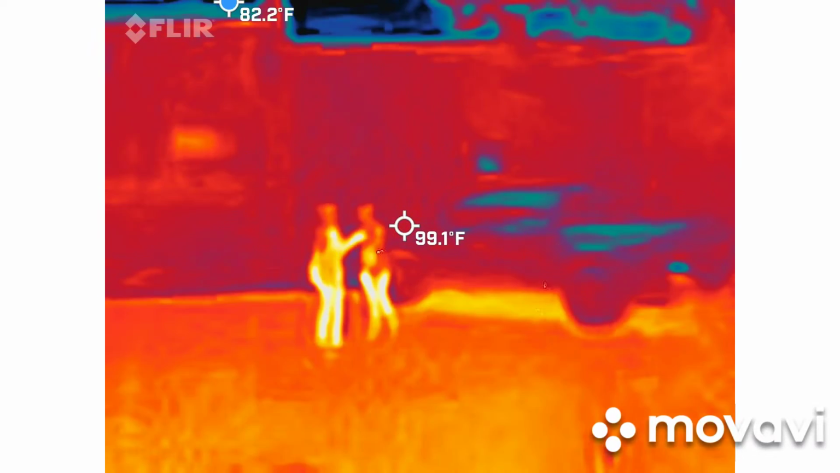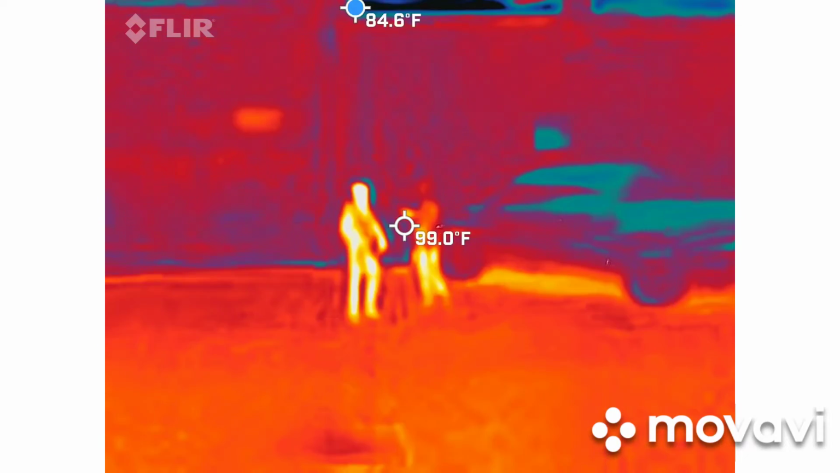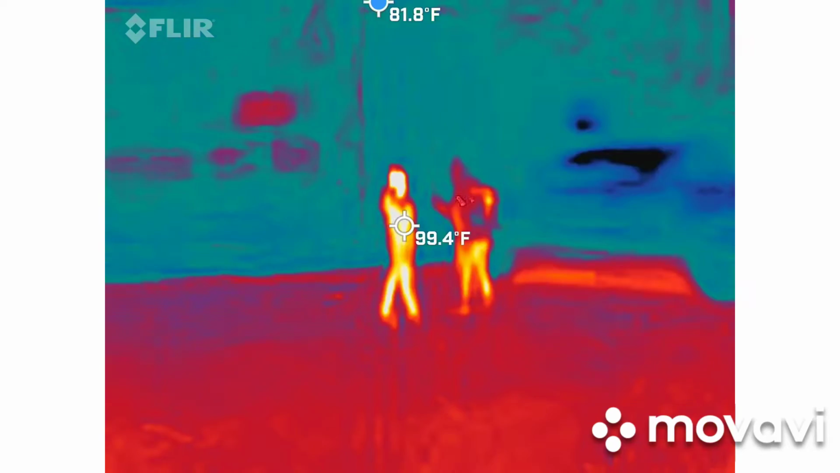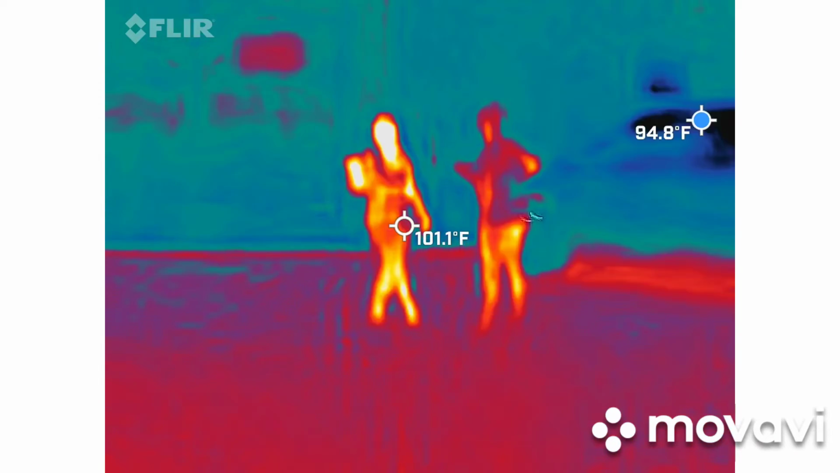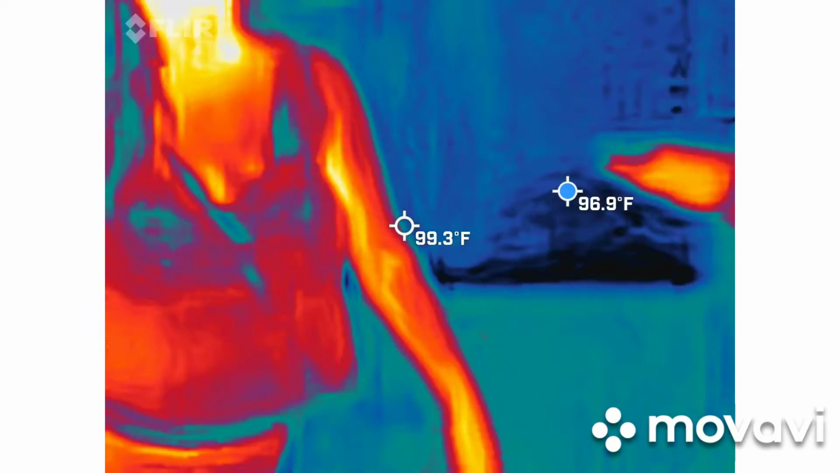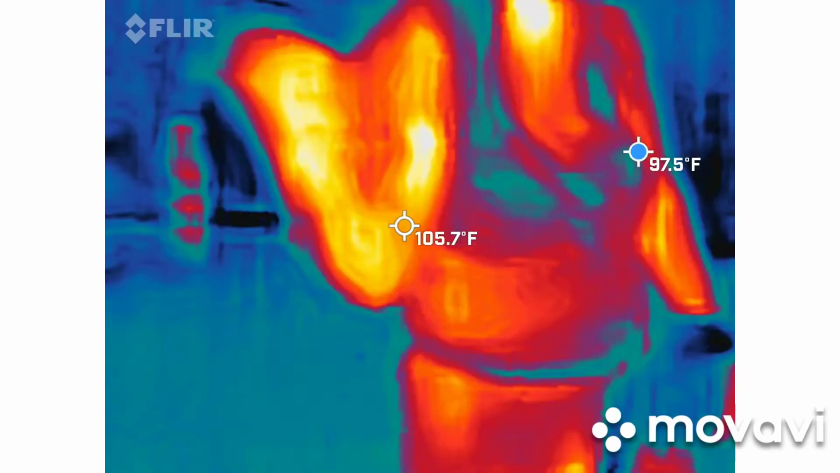Don't worry about this long stretch, because even when you get this one off, it's still protecting exactly. All I'm saying is y'all better not toot, because I'm going to catch it on thermal. That's all I'm saying.